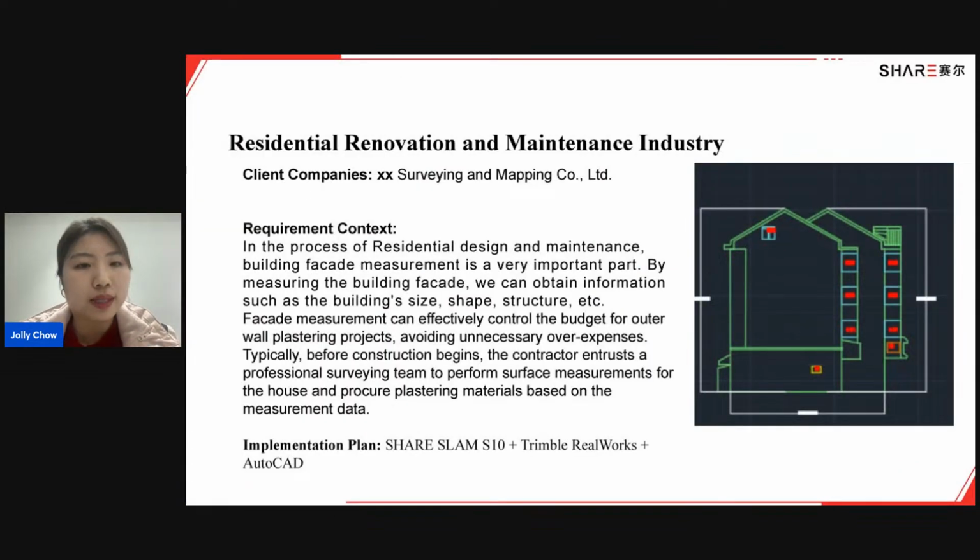In the residential design, renovation, and maintenance industry, building facade measurement is always an important part. By measuring the building facade, we can obtain information including the building size, shape, structure, etc. Facade measurement can effectively control the budget for outer wall plaster projects, avoiding unnecessary over-expenses.